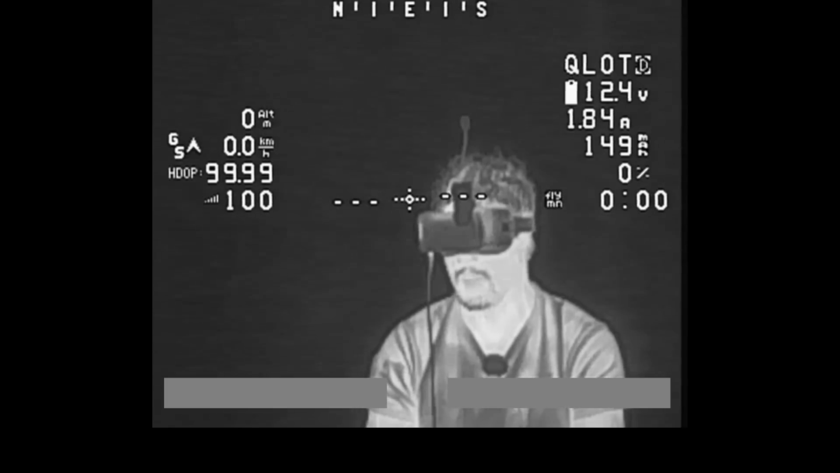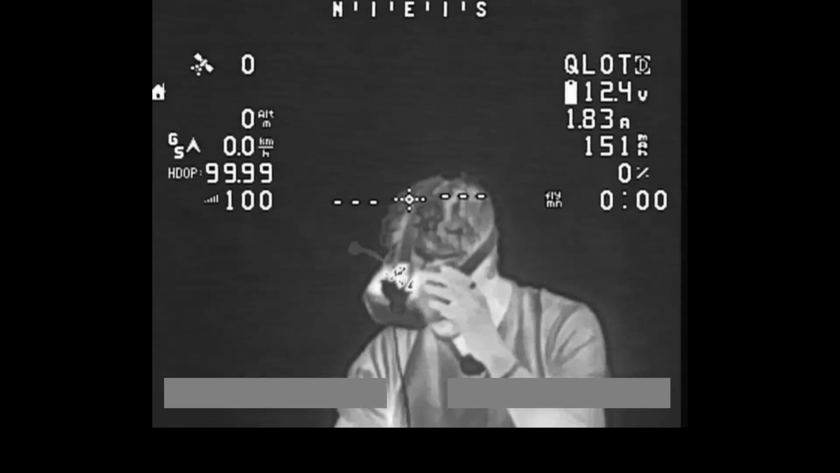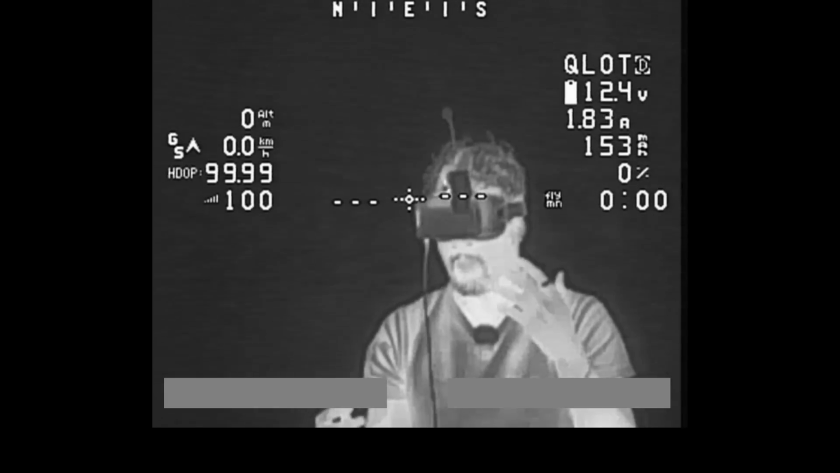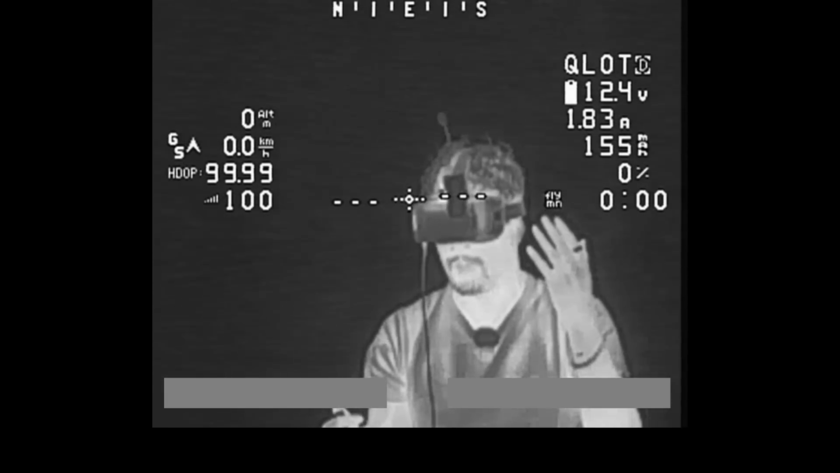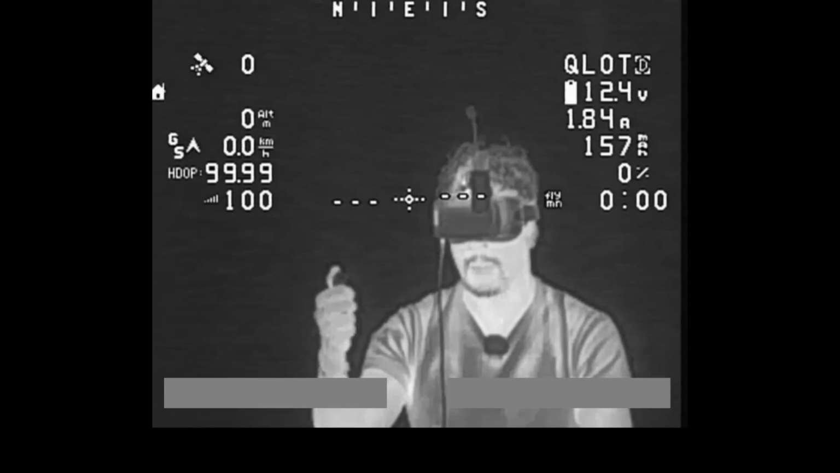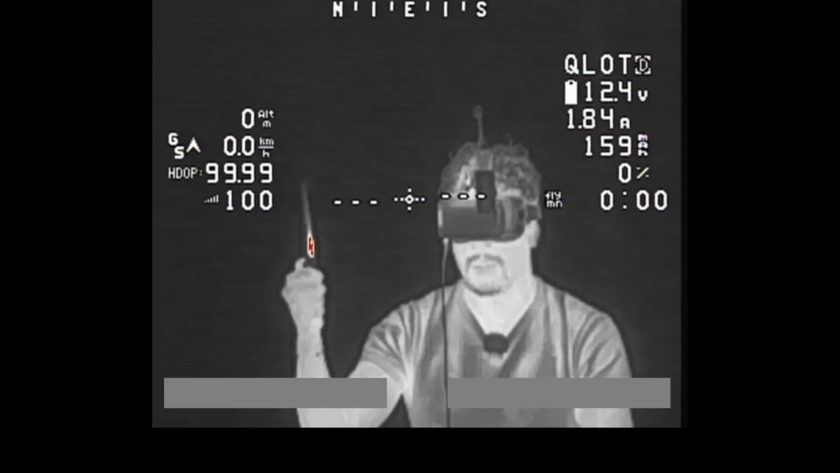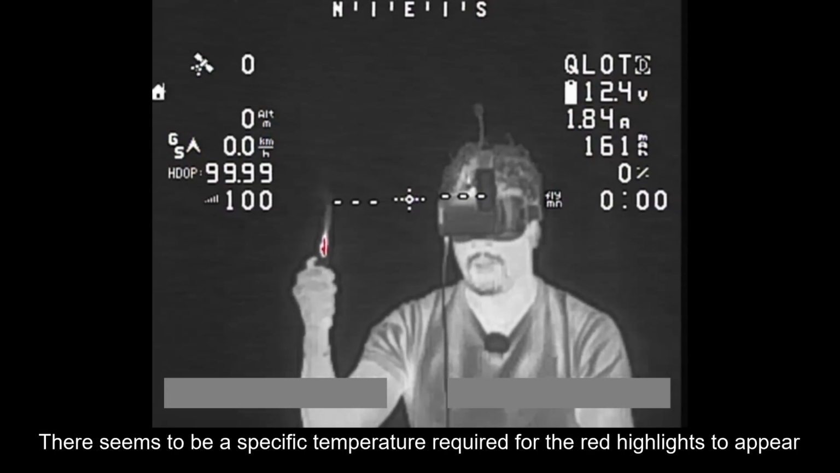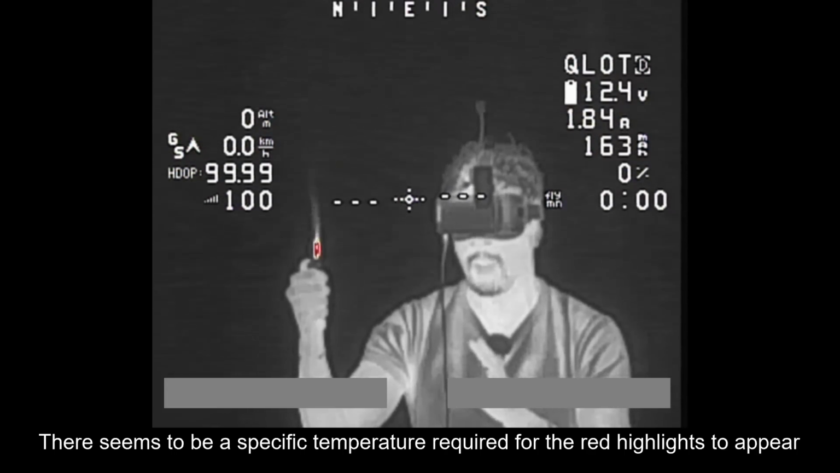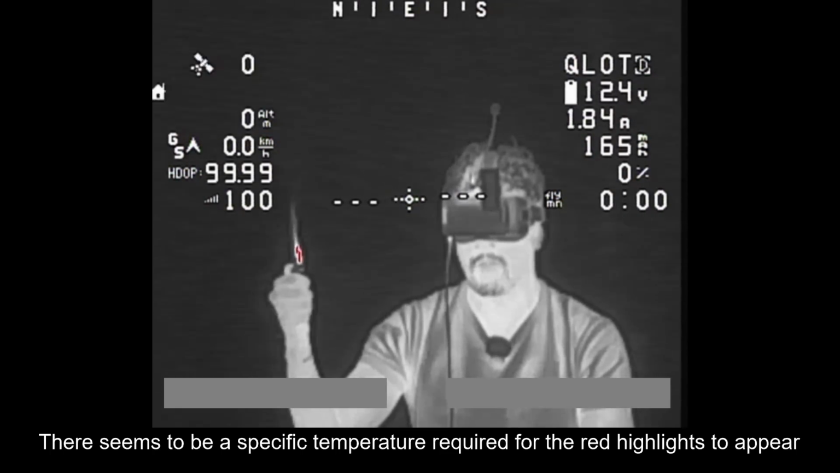Next, so this is another black and white mode. However, it's not the same as the default mode. Where have I put it down here? So yeah, this is black and white. White is hot, black is cold, same as the default mode. However, if you've got something that's really hot, like a lighter with a flame, as you can see, the flame actually shows up as red. So this is the only color that you get in this palette, you get red. But basically this is highlighting the hottest part of the image. If something's really, really warm, it will show up as red.